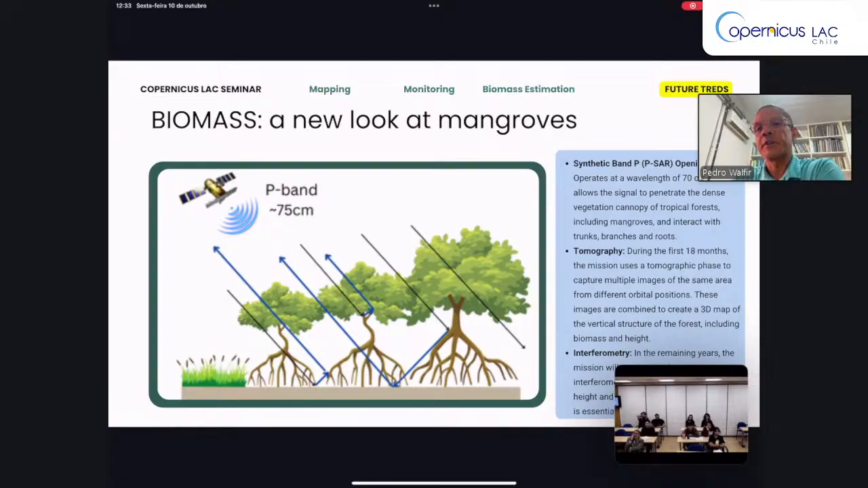We are anxious to get this data to analyze the biomass estimation using SAR images. BIOMASS, which operates at 70 centimeter wavelength, is the first satellite in orbit with a very new technology named tomography.